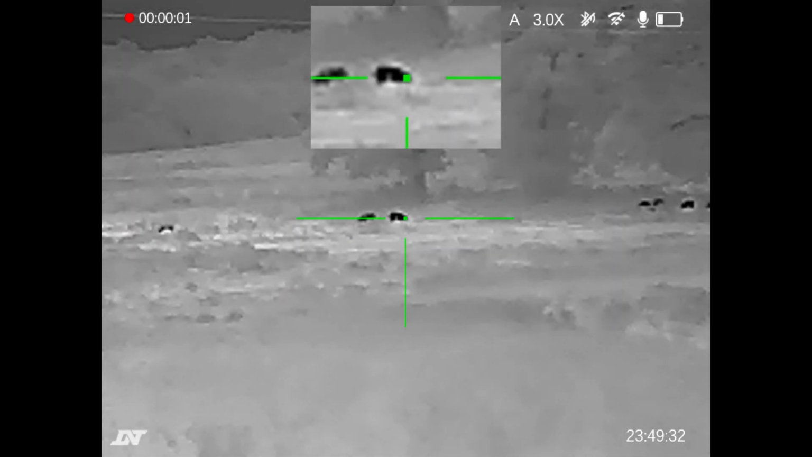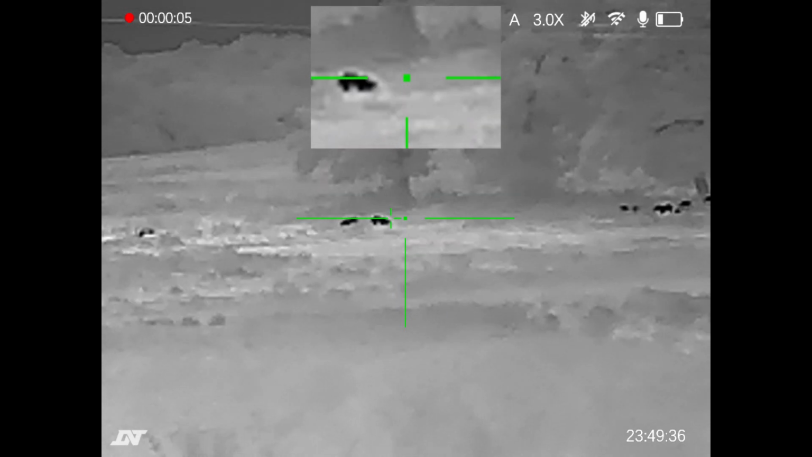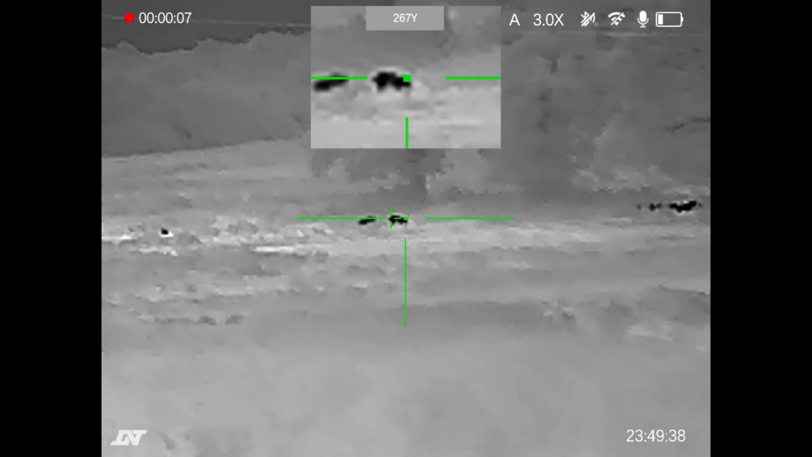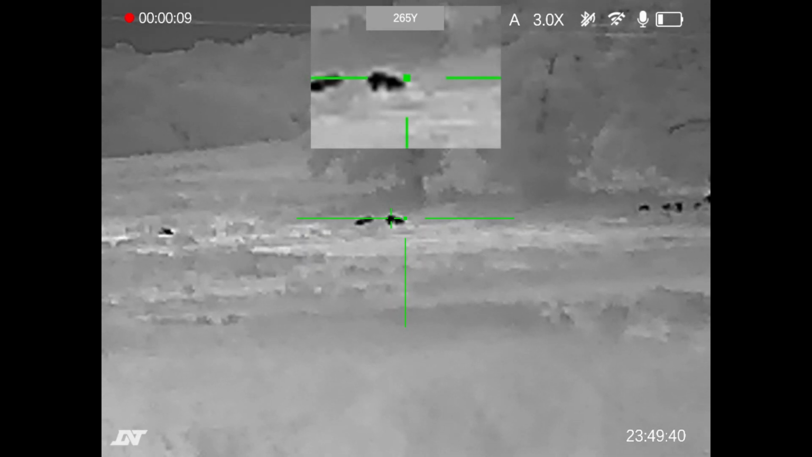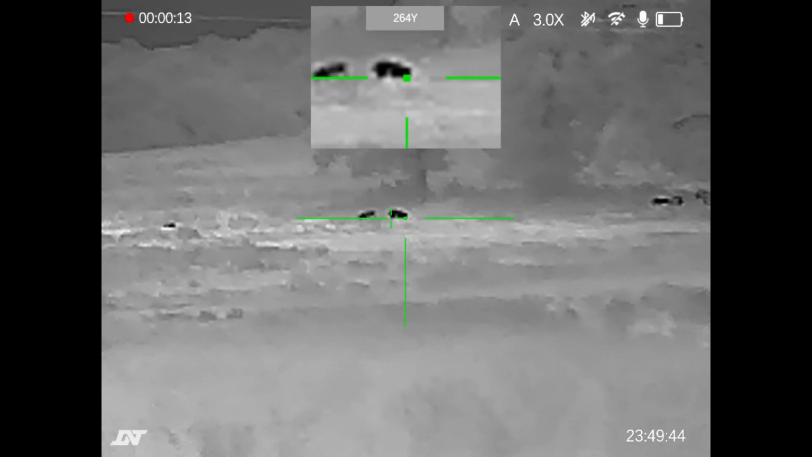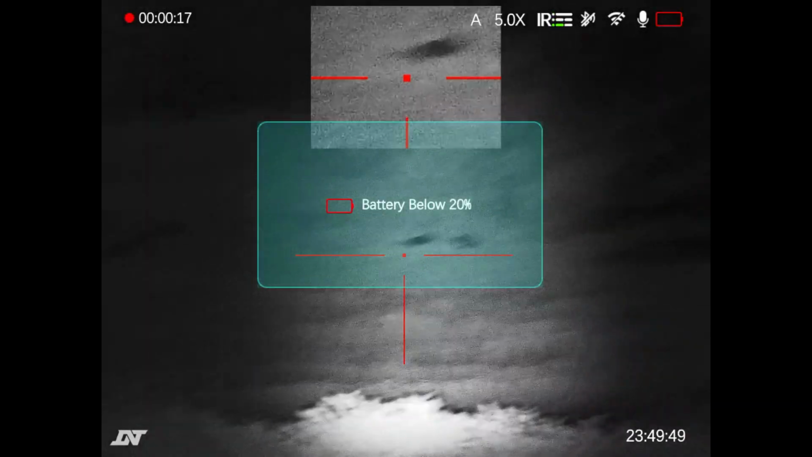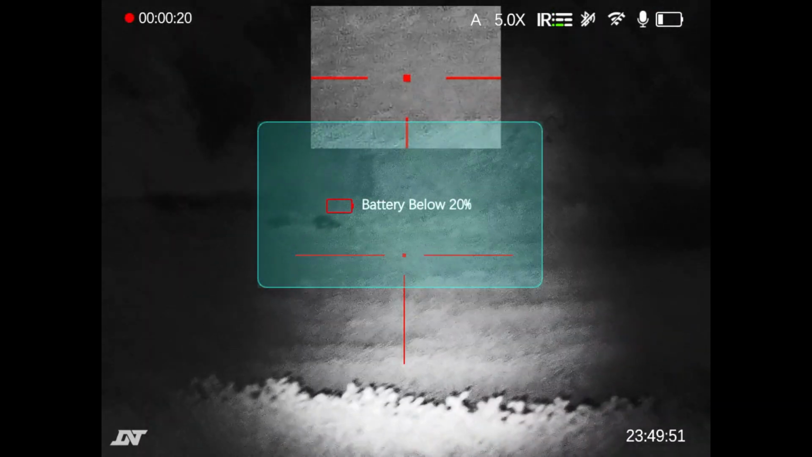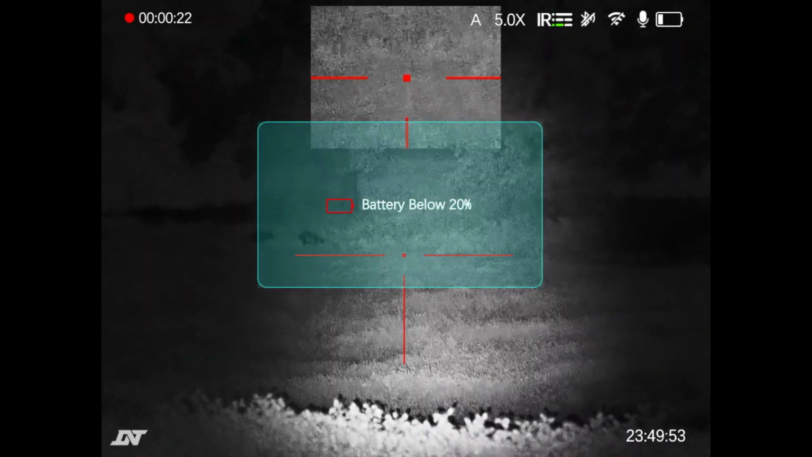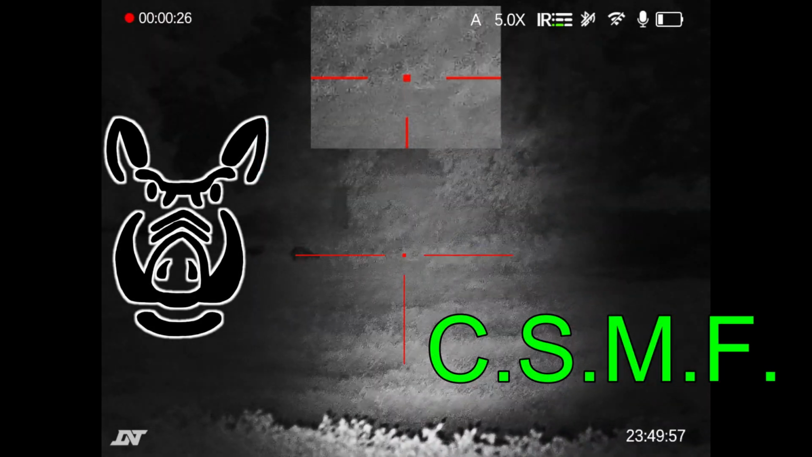Now, I thought this was an apropos clip to end the video. I've got the hogs out there at about 265 yards. I've got a low battery, and when I shift over to the digital night vision with the IR illuminator, it's going to put more drain on the battery, and it's going to give me a warning saying there's only 20% left, and it's going to shut off in order to protect the battery to keep it from being drawn down too far. And it's actually going to record the shutting down of the scope. Carpe sus, my friends.